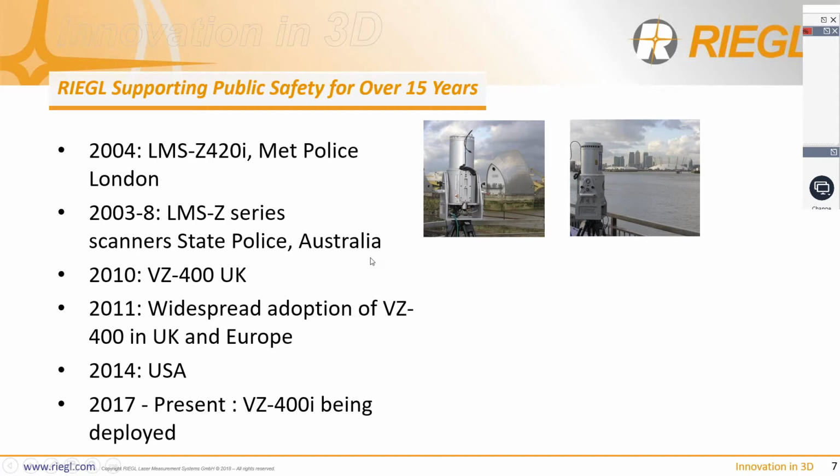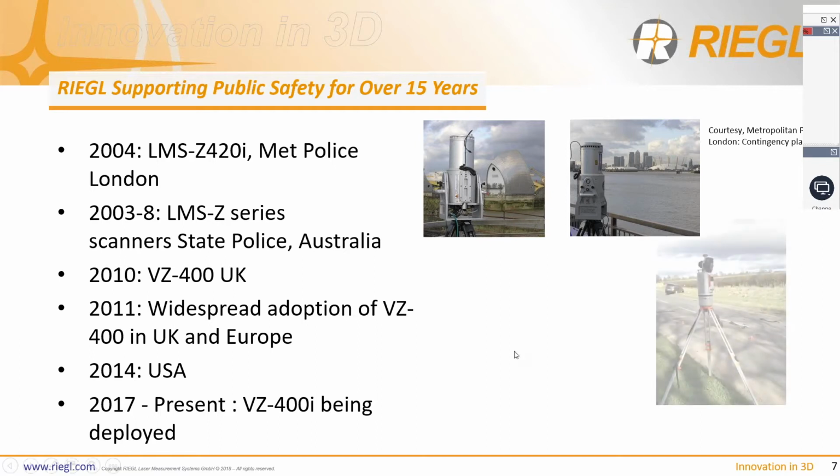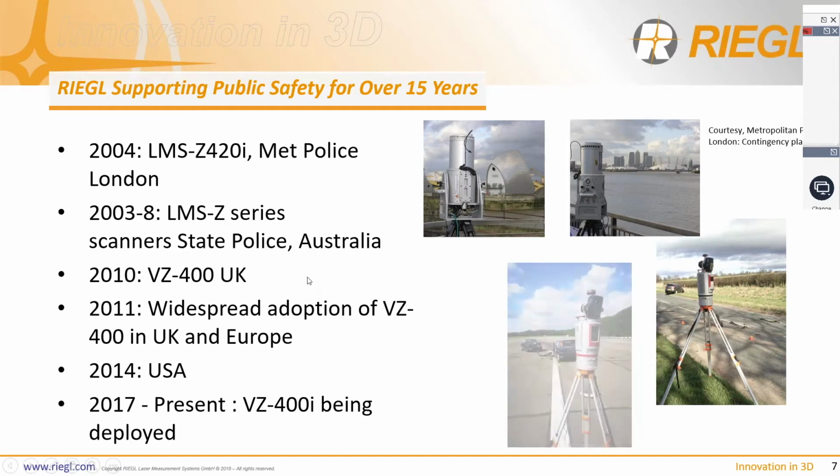In 2010, we introduced the VZ400 to the forensic marketplace. From about 2011 onwards, there was widespread adoption of the VZ400 in the UK and in Europe. This moved into the States in 2014. And from 2017 to the present day, the VZ400i is being deployed across the UK and Europe, in Australia, and in the United States as well.